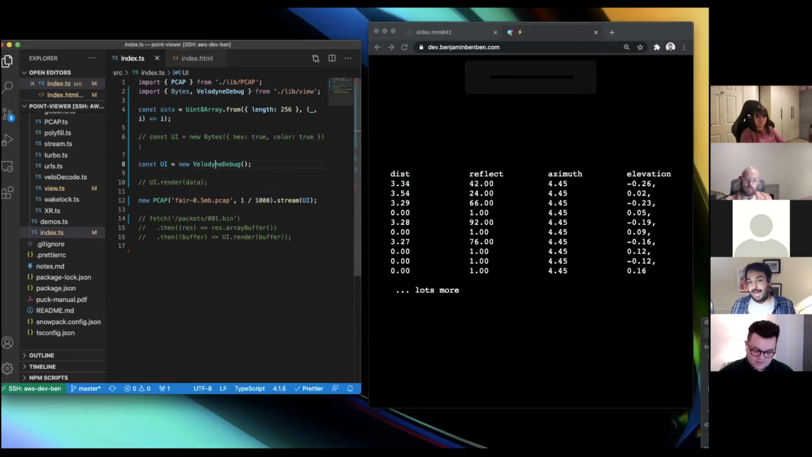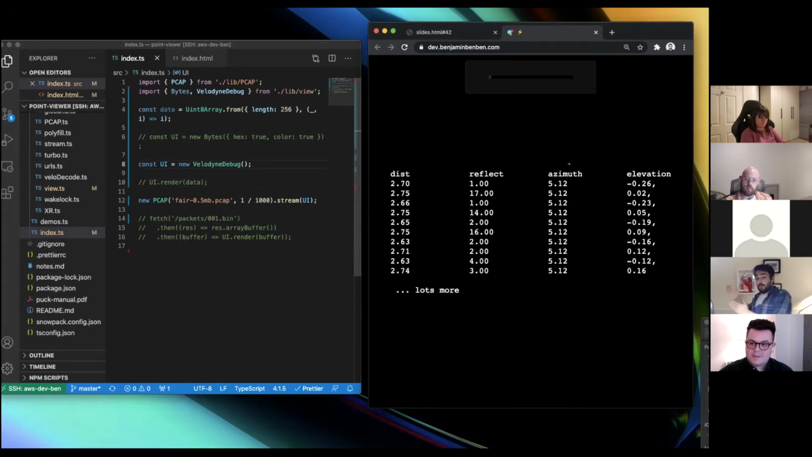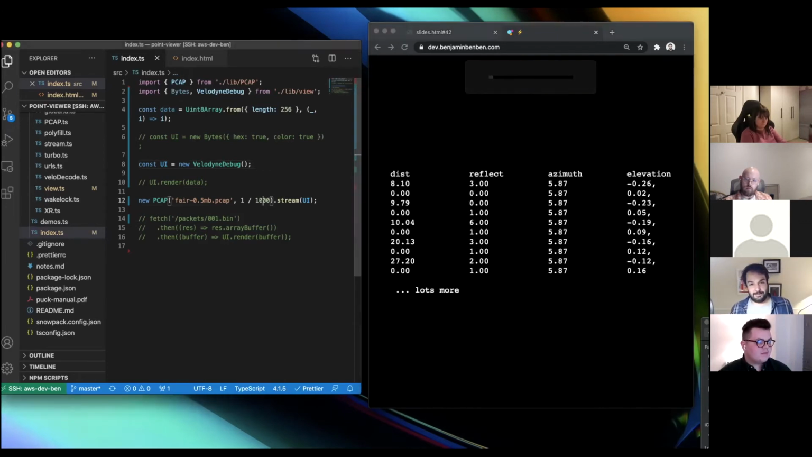So what we can see now is the distance away from that object, the reflectance of that object, the azimuth, which is the distance round as it's spinning around, and then the elevation, which was that word I was looking for earlier, which is not that fancy. So you can see a bit more of that data, and I'm going to speed up a little bit.